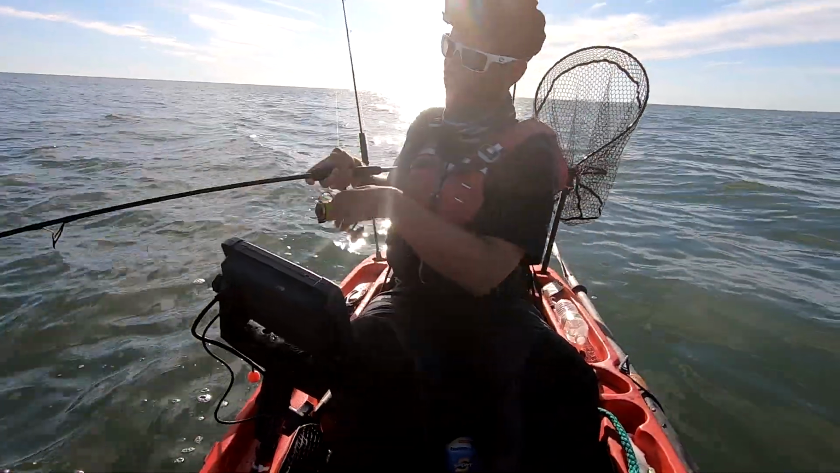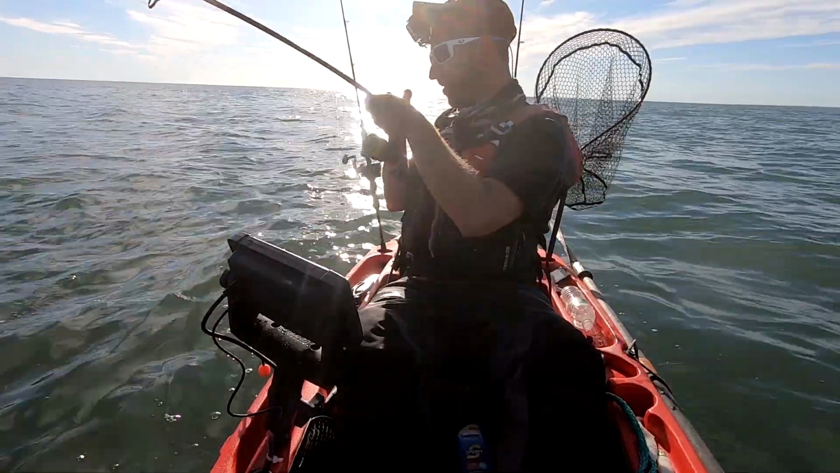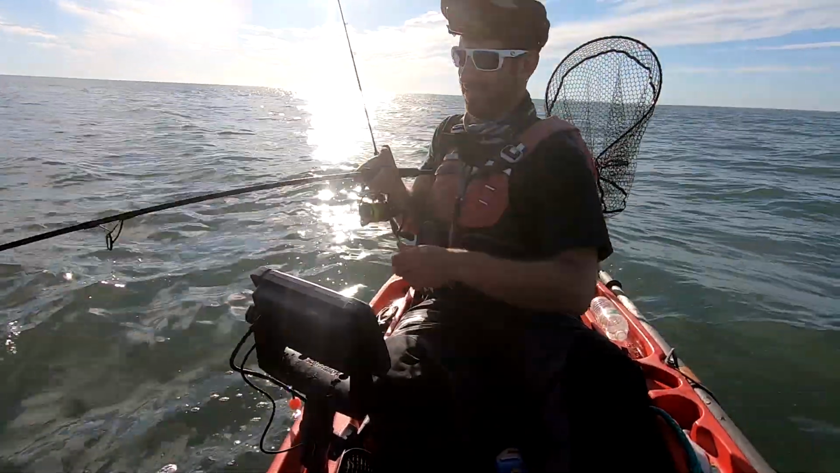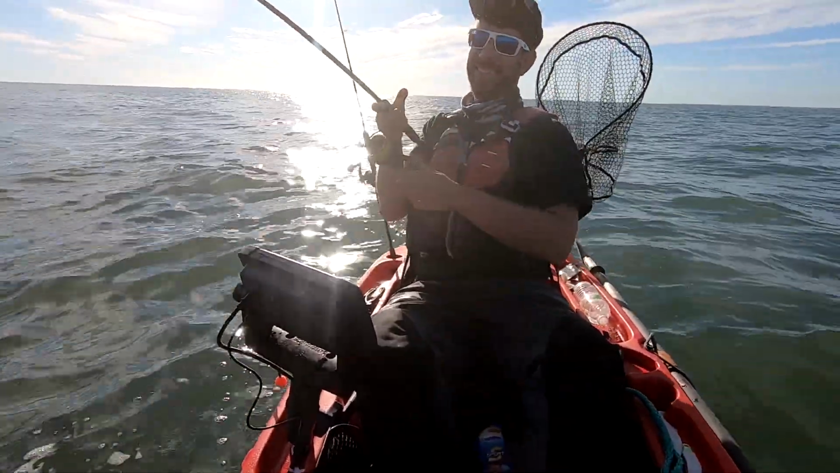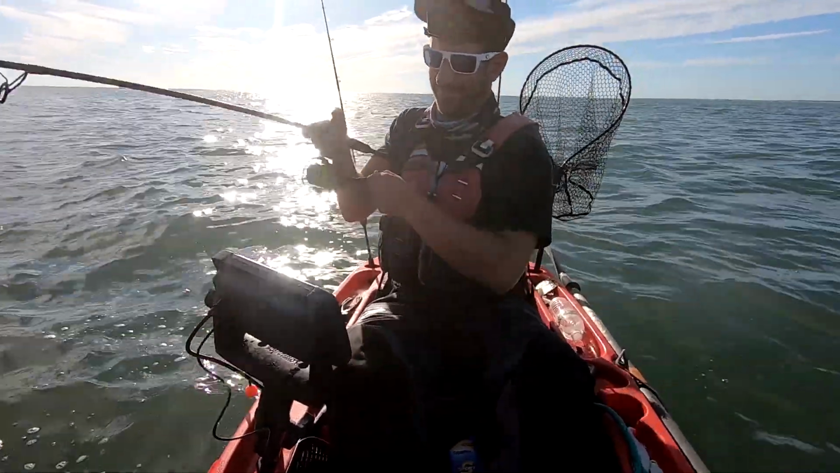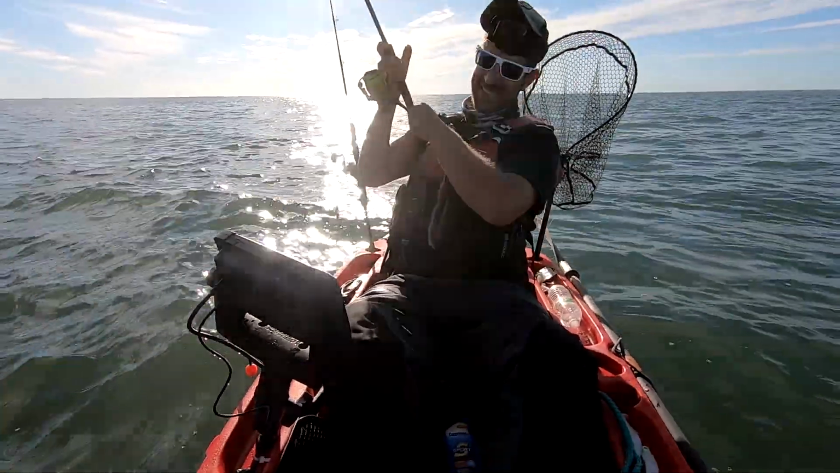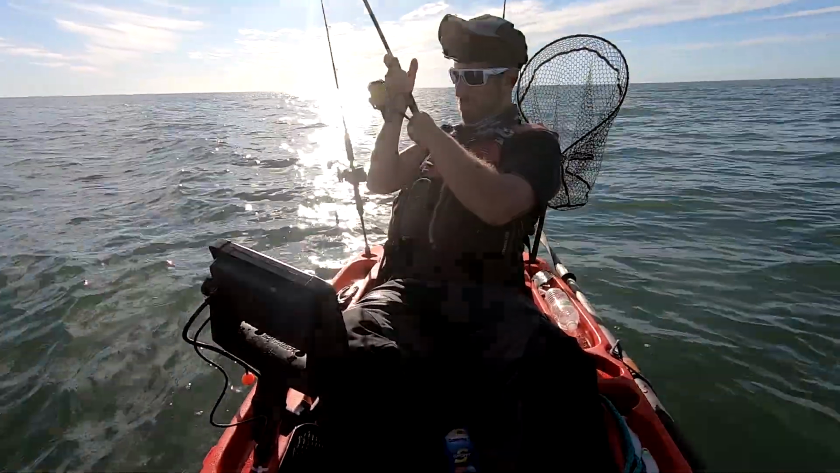Big head shakes, man. I love redfish, man. Look at these head shakes. Look at them. What does that? Ain't much, man. Something about redfish.